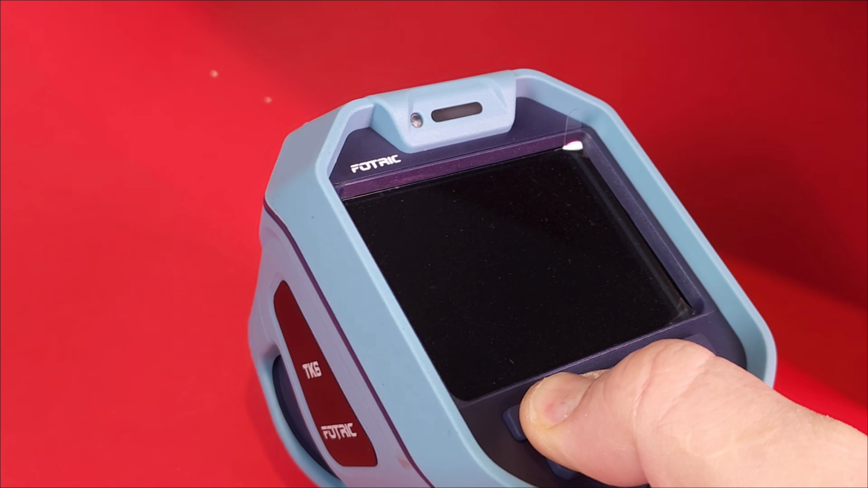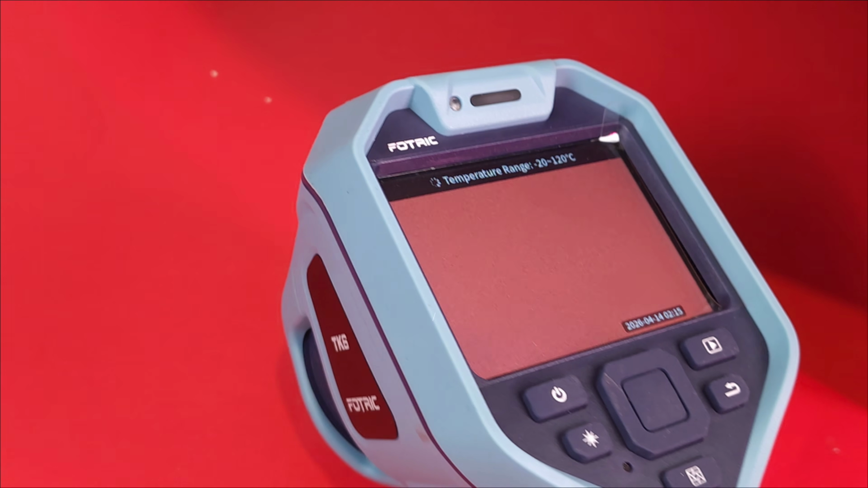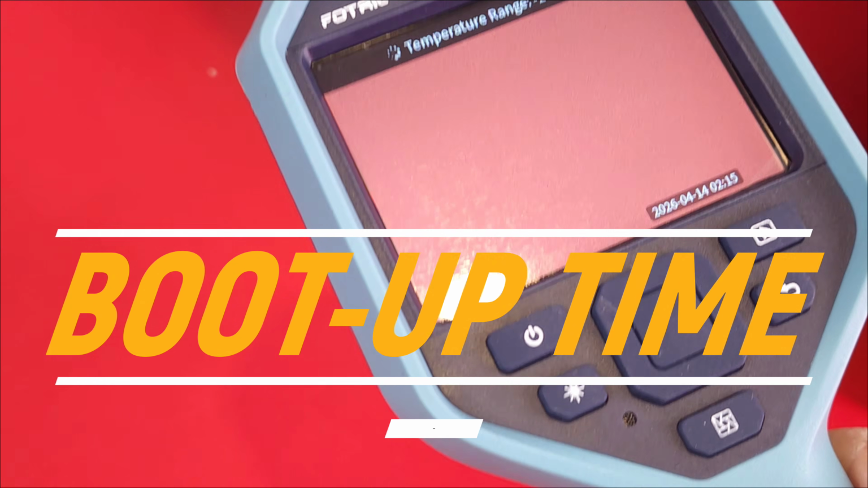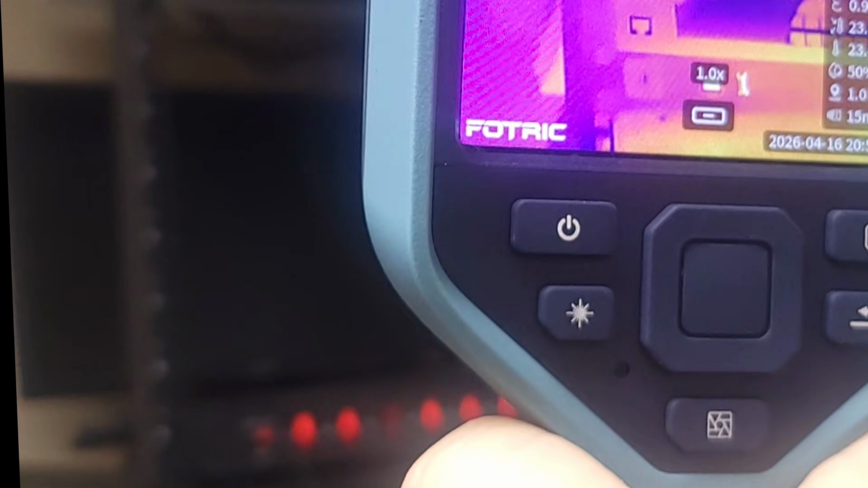Turning the camera on couldn't be simpler. Just hold down on the power button for a second or two. You are greeted almost instantly with that big, gorgeous 3.5-inch screen. Now, this is protected on the back by that case. Just lift it open, and suddenly you are in thermal camera goodness.